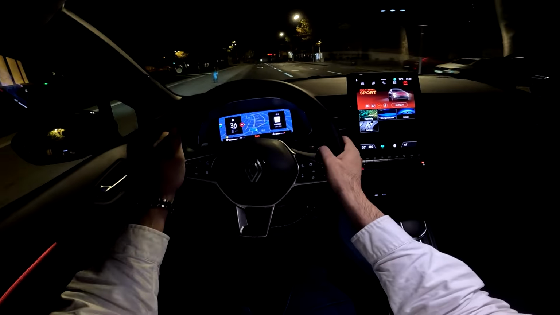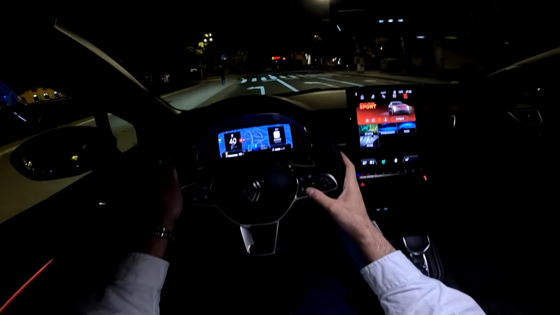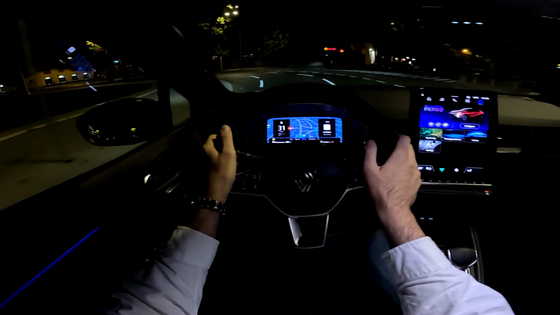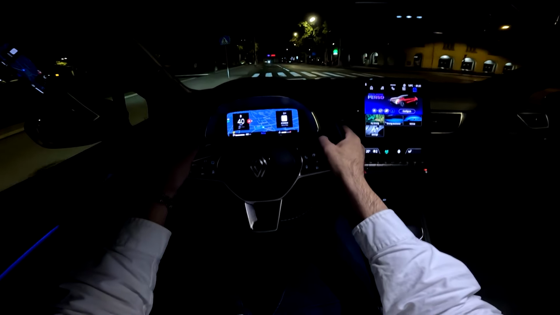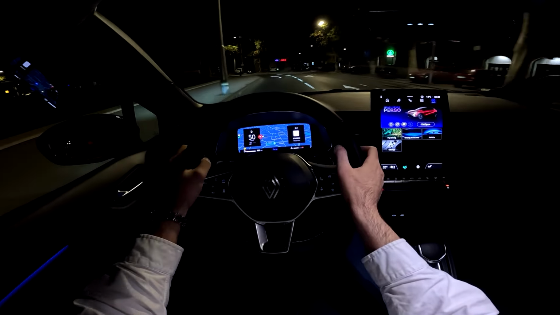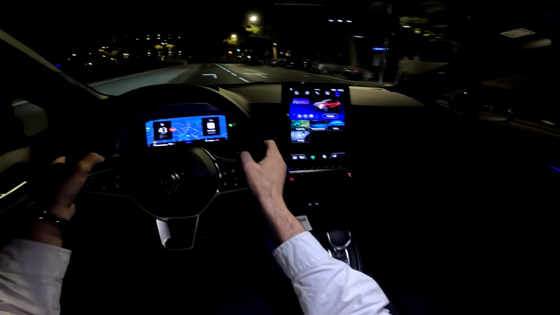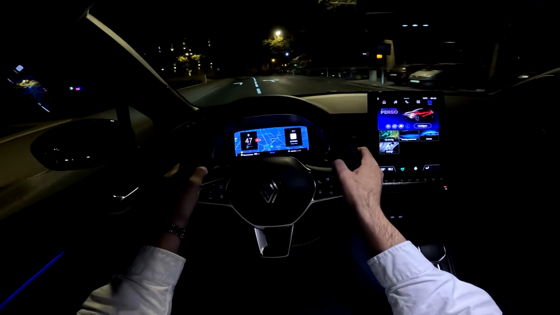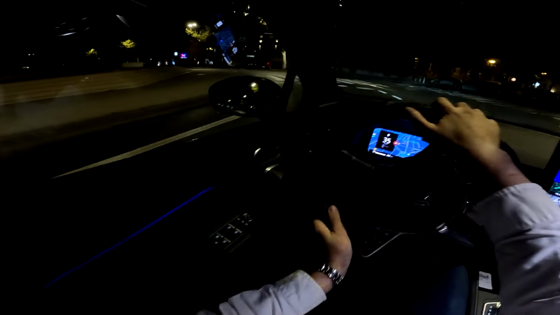There we go. And the car feels very nice in corners. Let me actually do another lap here.